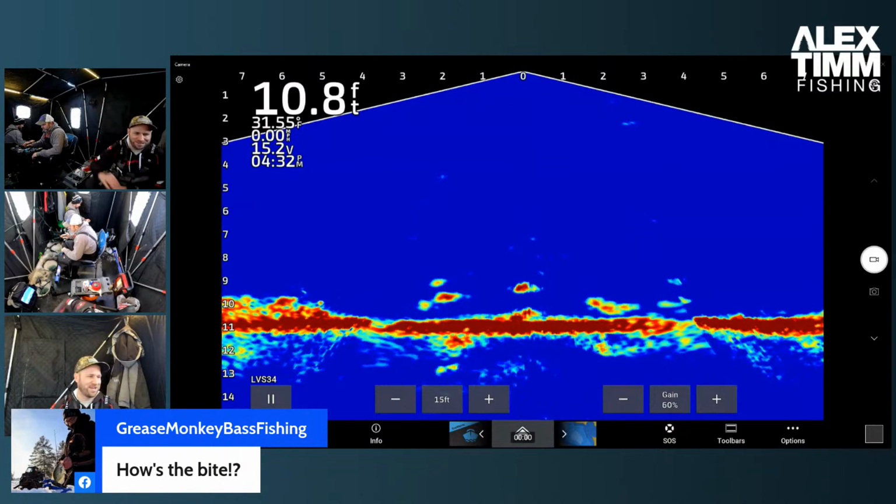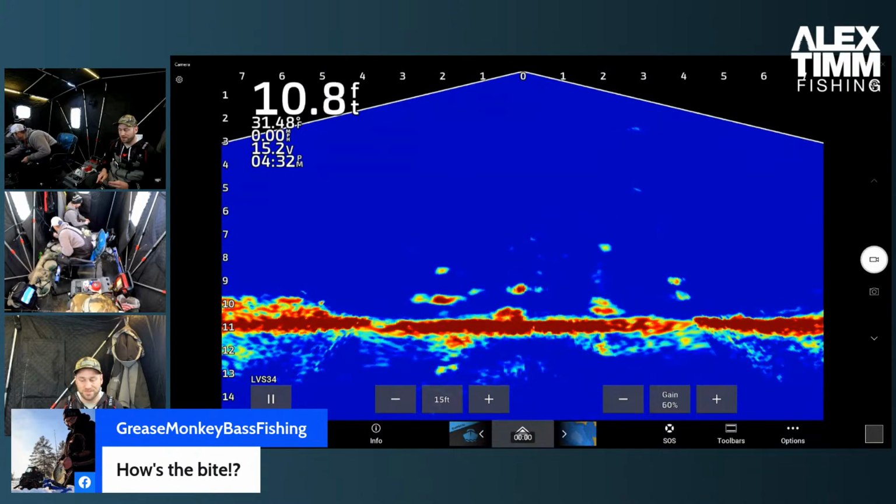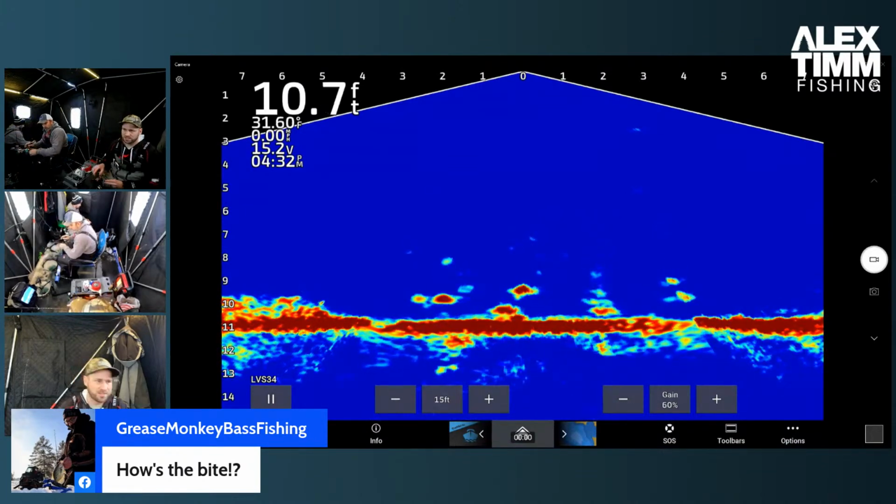Grease Monkey Bass Fishing. Thanks for hopping on. Bite's been good today. A lot of fish. Not as big size-wise as we would hope. But the night's not over. I mean, prime time's here now. So we should get into some bigger ones now.